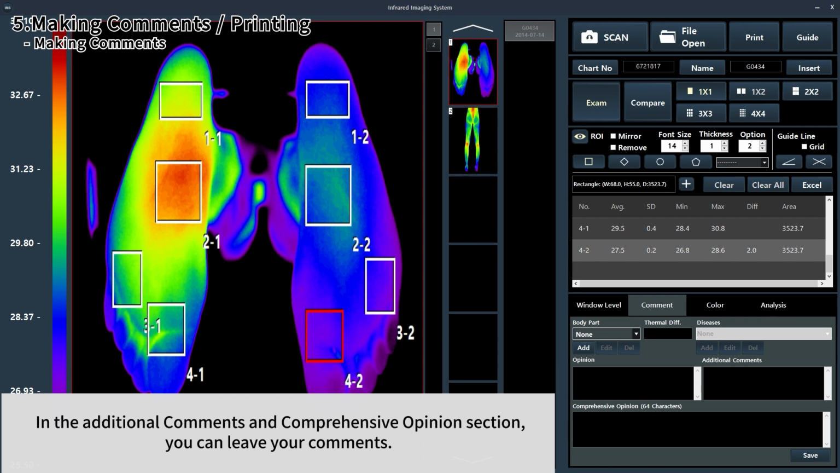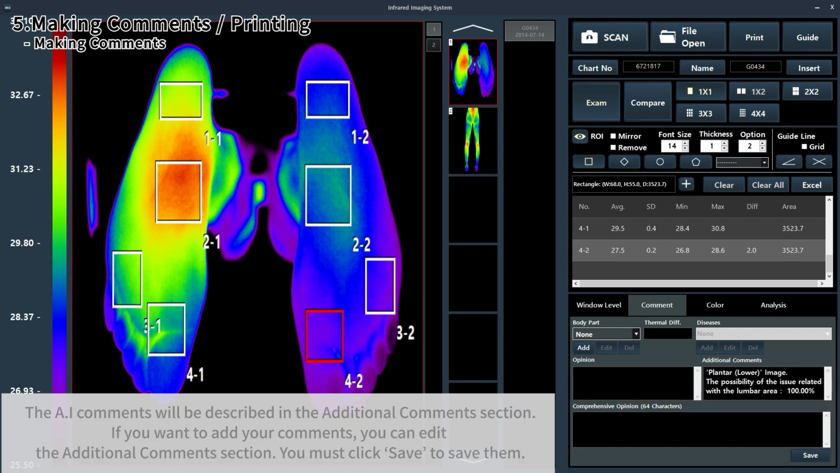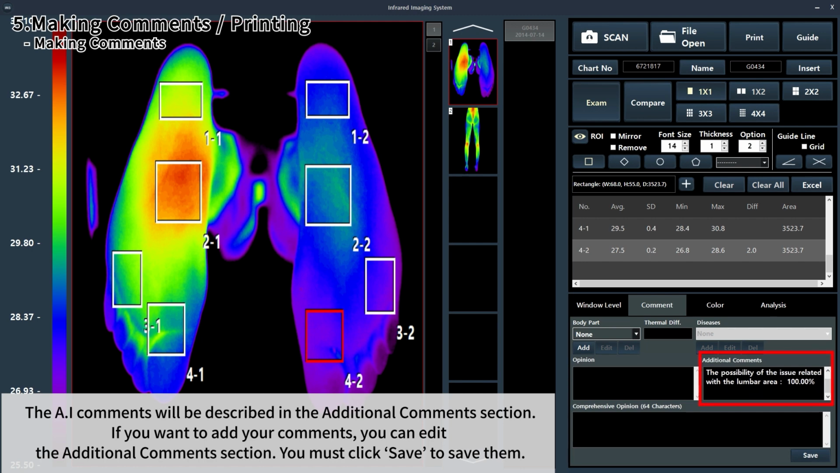In the additional commands and comprehensive opinion section, you can leave your comments. Leave your comments for each image in the additional command section. On the other hand, leave your comments for all the images in the comprehensive opinion section. You must click Save to save them. The AI commands will be described in the additional command section. If you want to add your comments, you can edit the additional command section. You must click Save to save them.